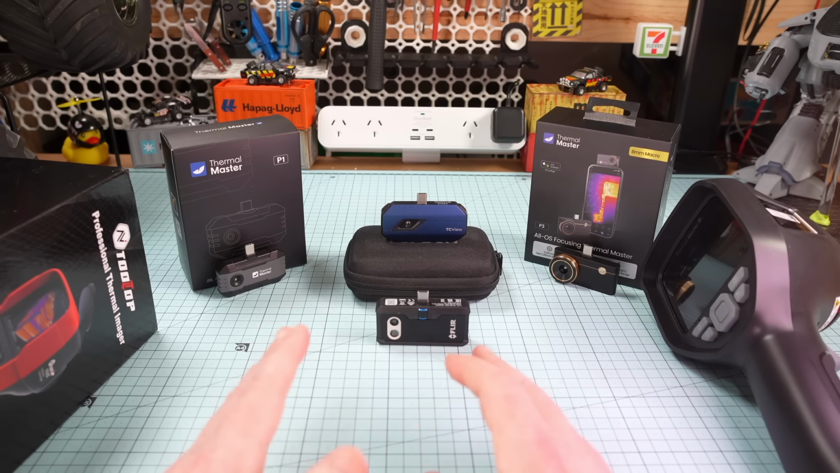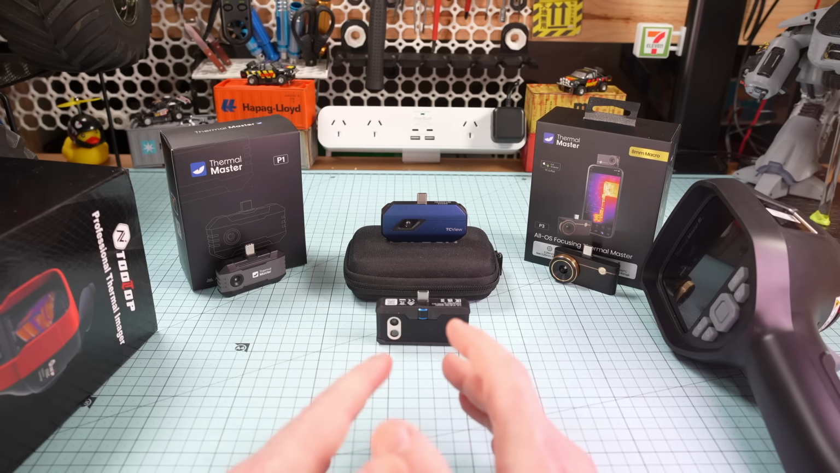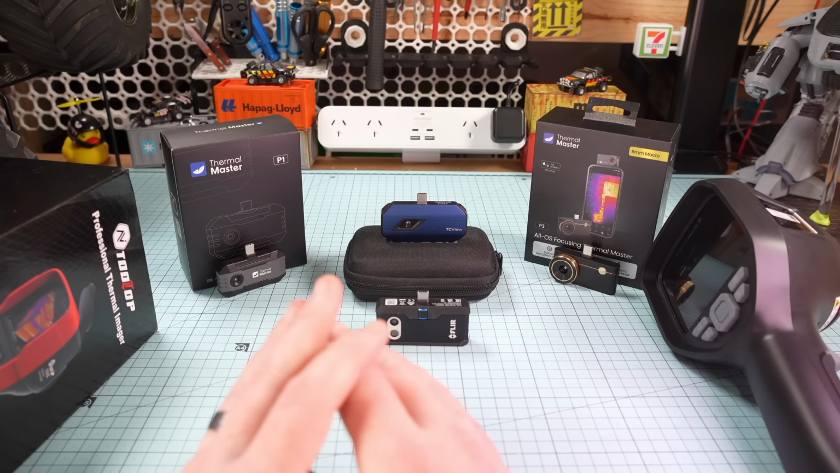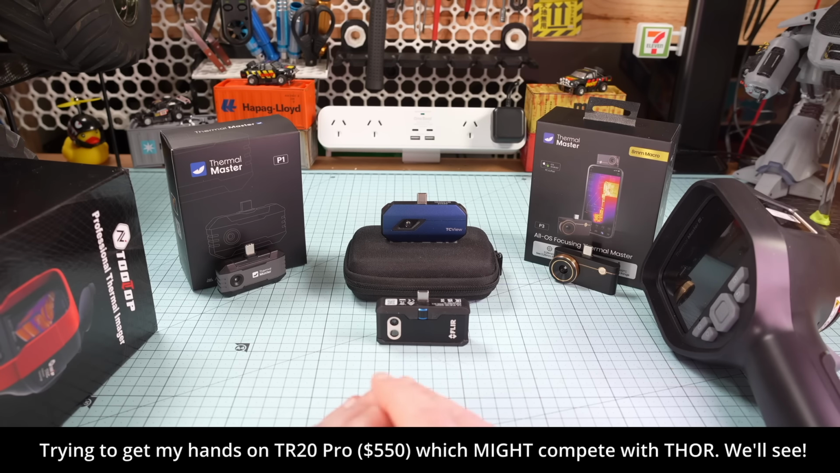Right now, there are way too many Thermal Master units in my recommendations for me to be comfortable. So next year, I'll be on a mission to dethrone them. I've tried really hard to find units that would do better, but right now, they are killing it in terms of price performance. They really are. They're all over their competitors.